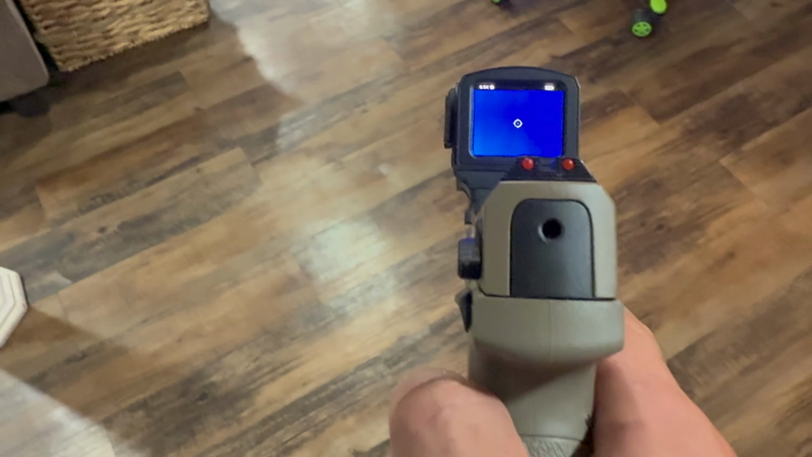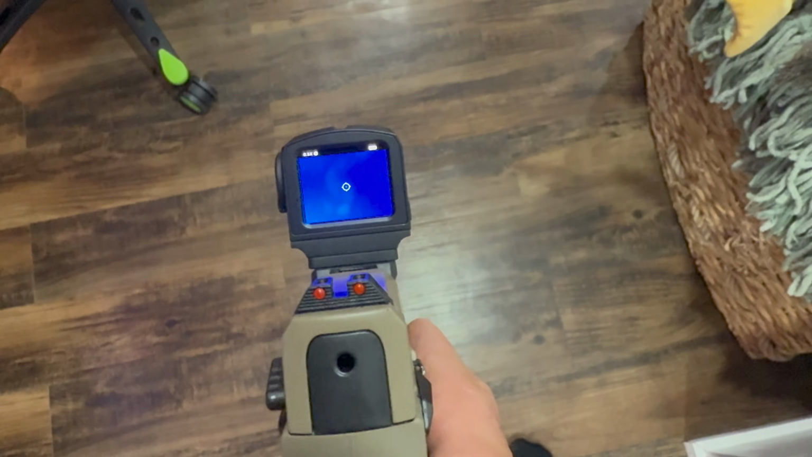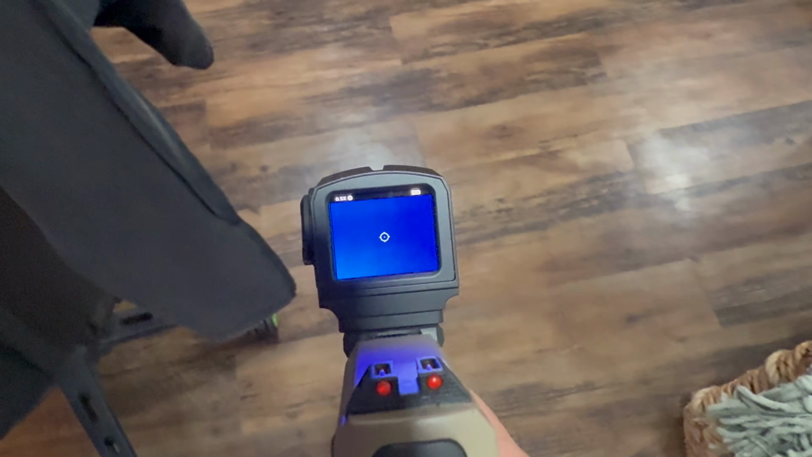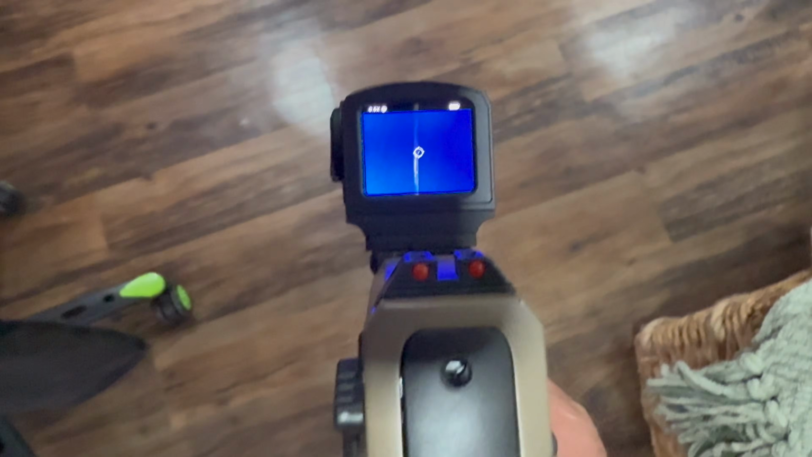Another fun one is footprints. You'll be able to hear my cat meowing. You can see there are no footprints here. I'm going to take a walk with my socks that were just outside sweating, and we'll take a walk and see if we can look back and see footprints. Holy smokes. You can, in fact, see footprints.